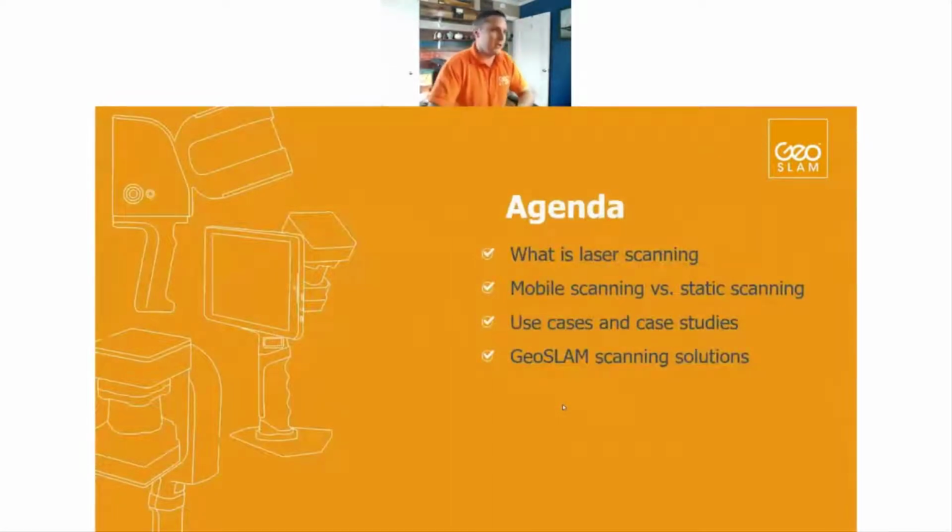So, quick agenda here. We're just going to go over basically what is laser scanning and how does it work. What is mobile laser scanning as well? How does mobile laser scanning compare to static laser scanning, which is what I refer to as the traditional method of laser scanning, if there is such a thing. And then talk a little bit more about how to use this technology, how other companies are using this, some examples of data that we've captured and deliverables that we've created from that data.